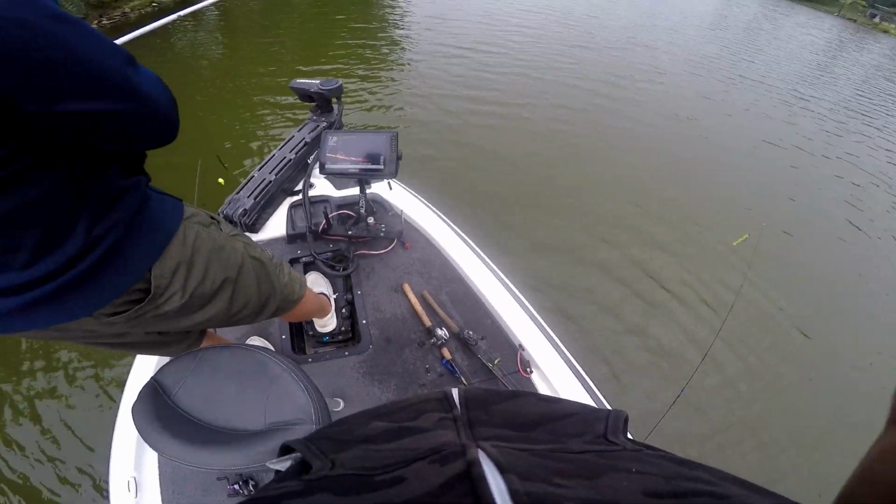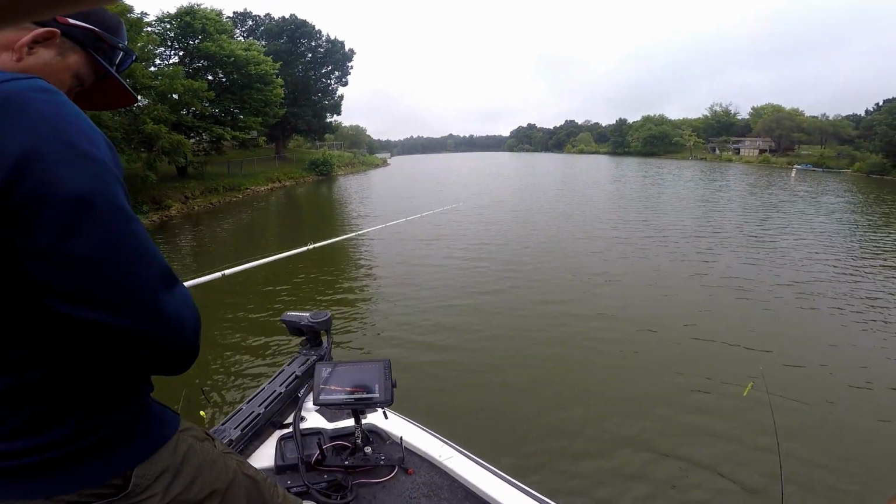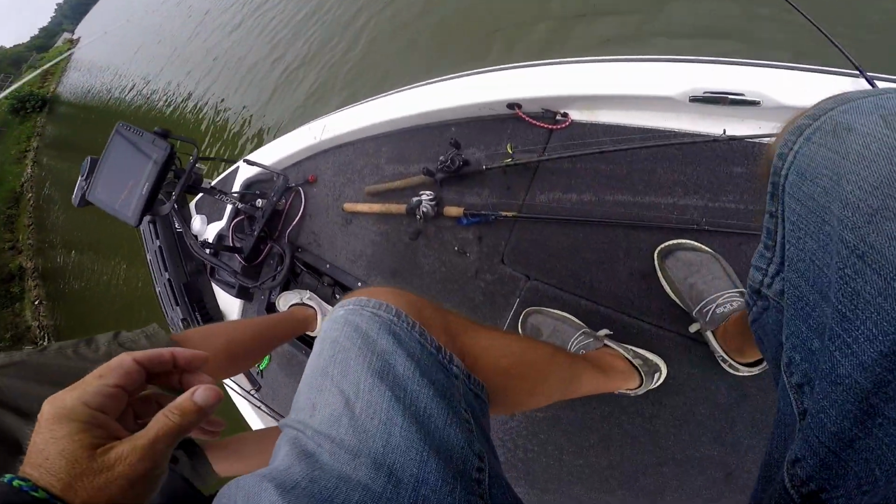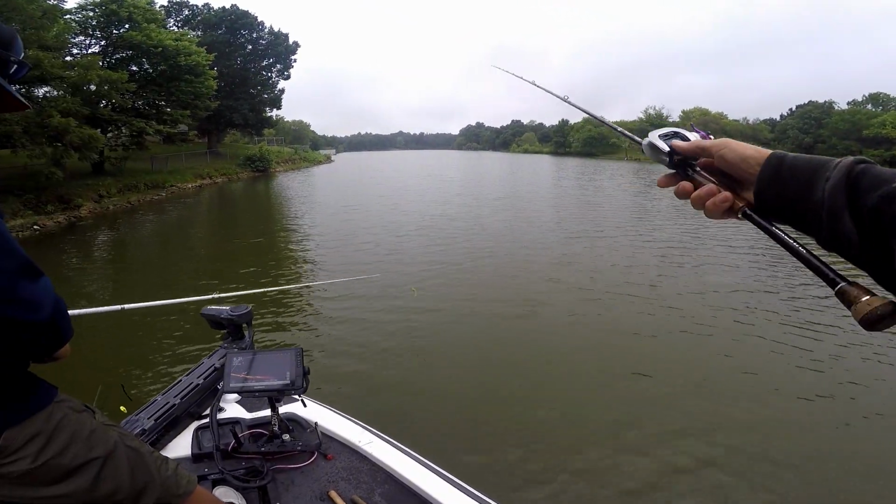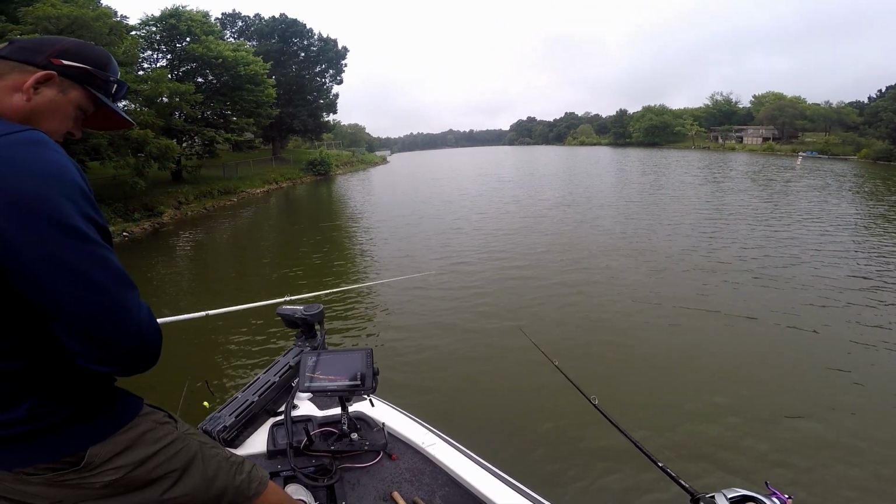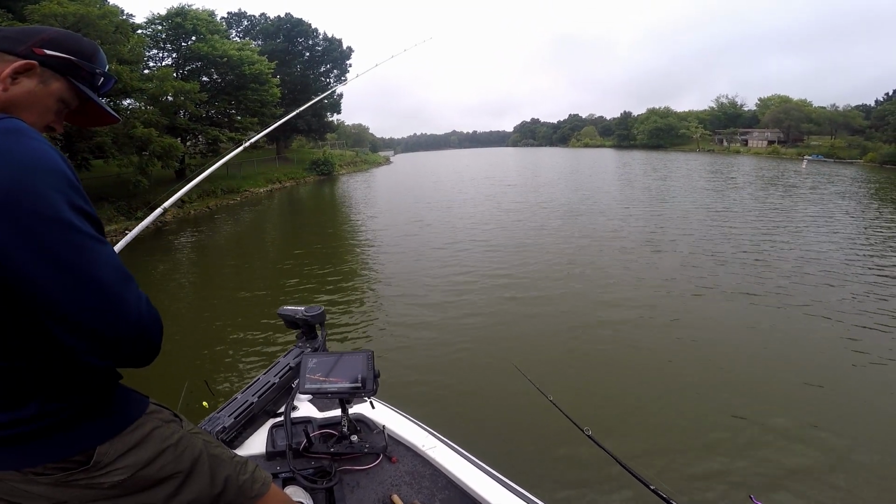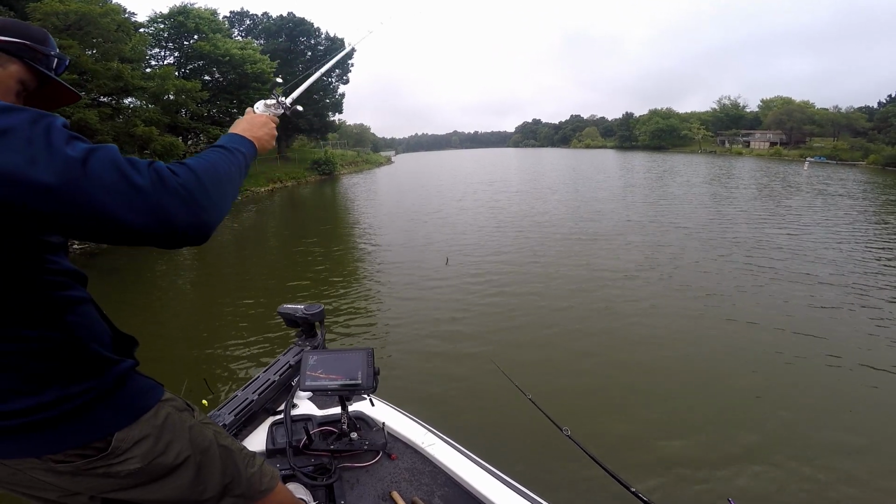There she goes. I'm gonna have to help Matt out. You know the old deal. 2 baits are better than 1. That's a bigger fish sitting in there. Oh, there's my bait. Oh, my bait looks lively.